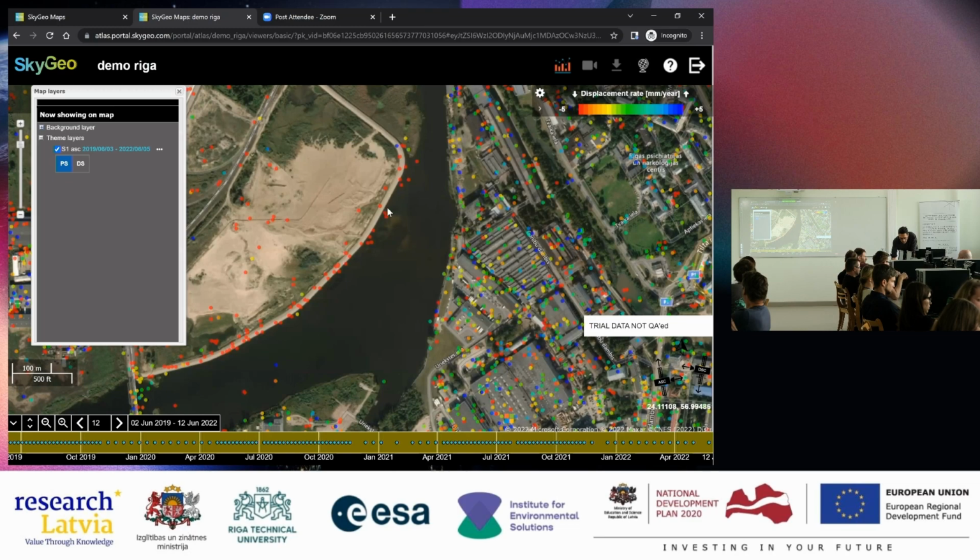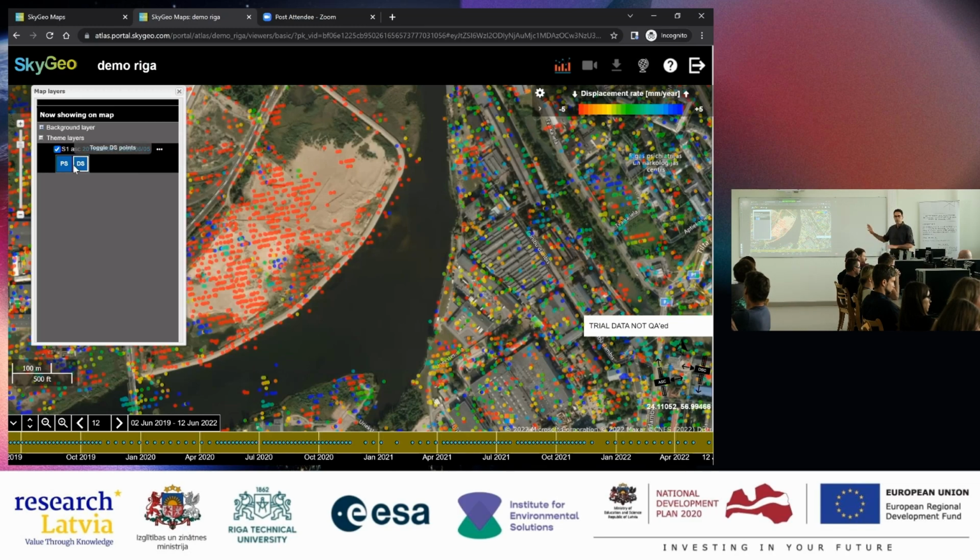Are there other questions about this part of the browser and the portal? Yes. The browser, about point scatterers and distributed scatterers. So essentially, the point scatterers are, in a more general sense, more powerful, right? So they're better. Yes, I would say so.